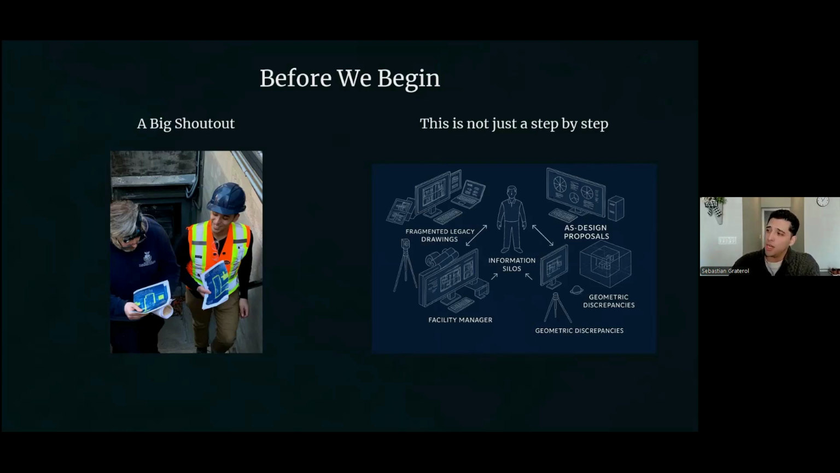The second portion is a quick asterisk: this isn't just a how-to on scan to BIM or scan to CAD. A lot of times with reality capture solutions, we show a lot of pyrotechnics and information technologies on how to capture.